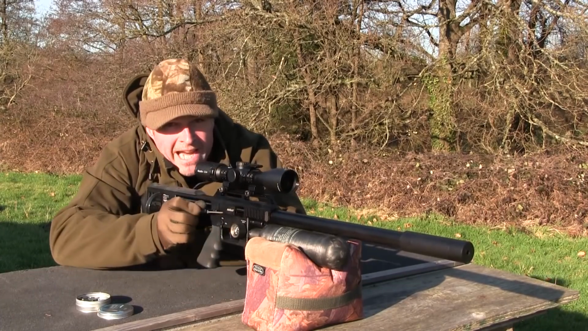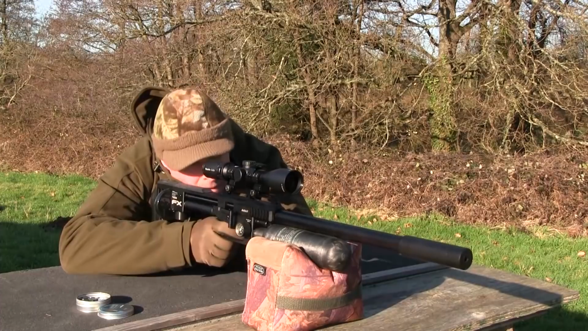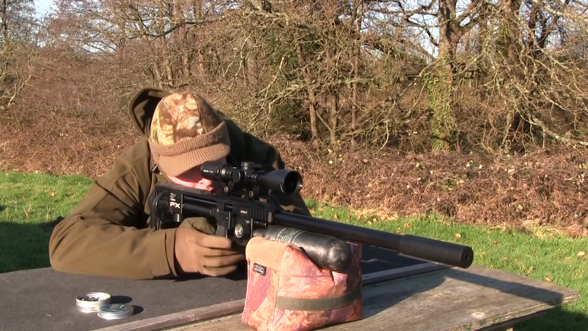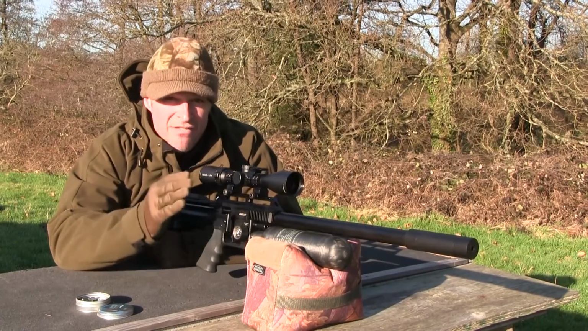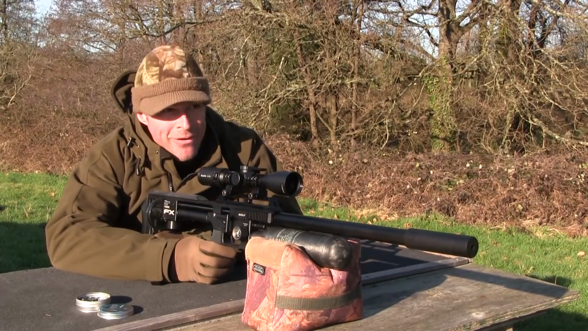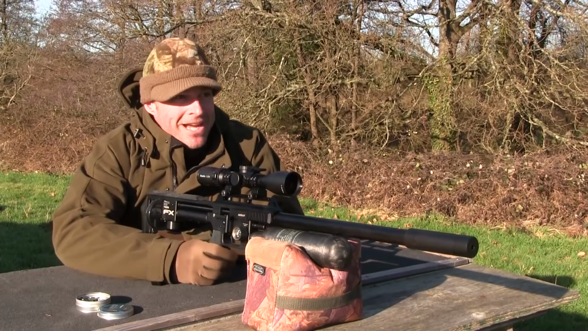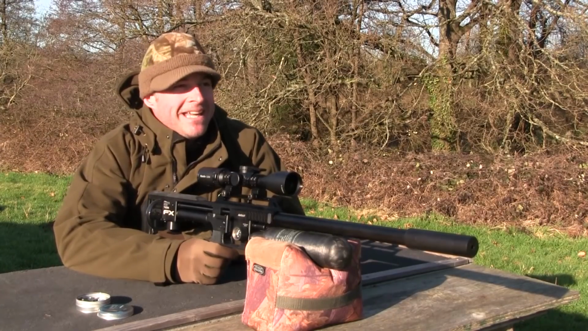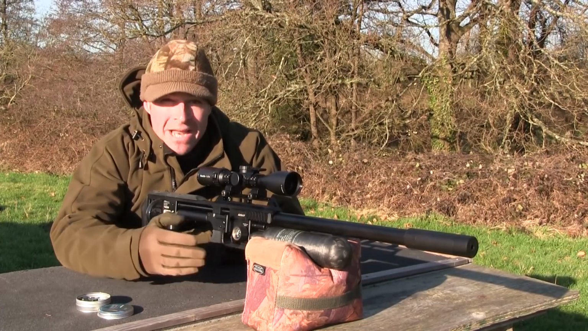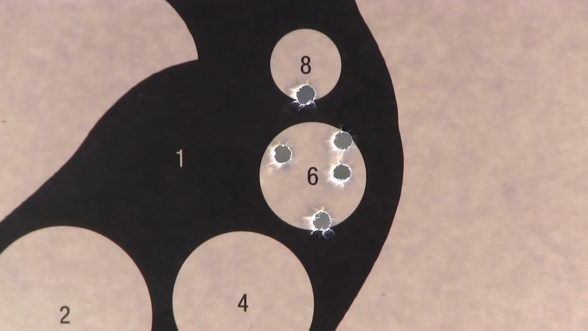Right, well that was the group, and again one through the Chrono. Okay, so that was at 75 metres. It's still looking pretty tidy. Again, Kev's just doing the honours now. Looks like he's got something. How's the group looking, mate? Right, so that's 21 millimetres centre to centre, so that's still, I think, fairly comfortably sub 1 inch.